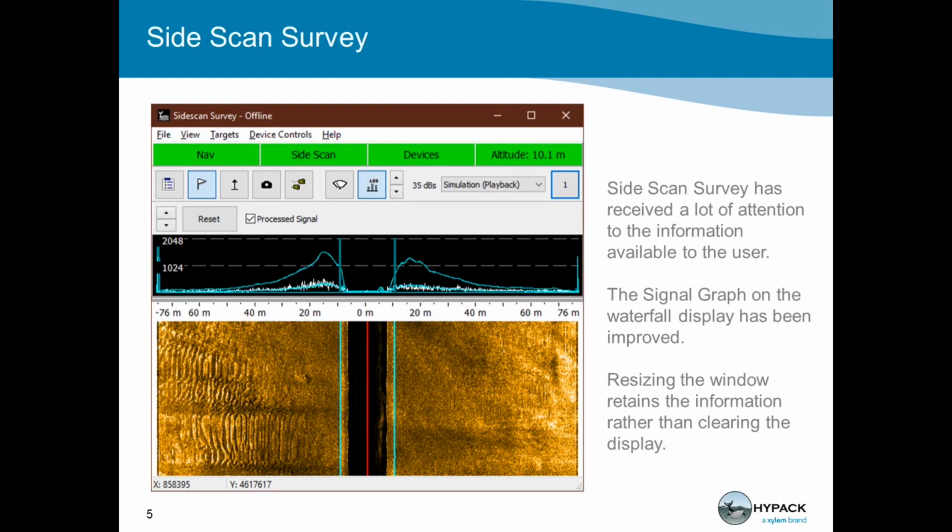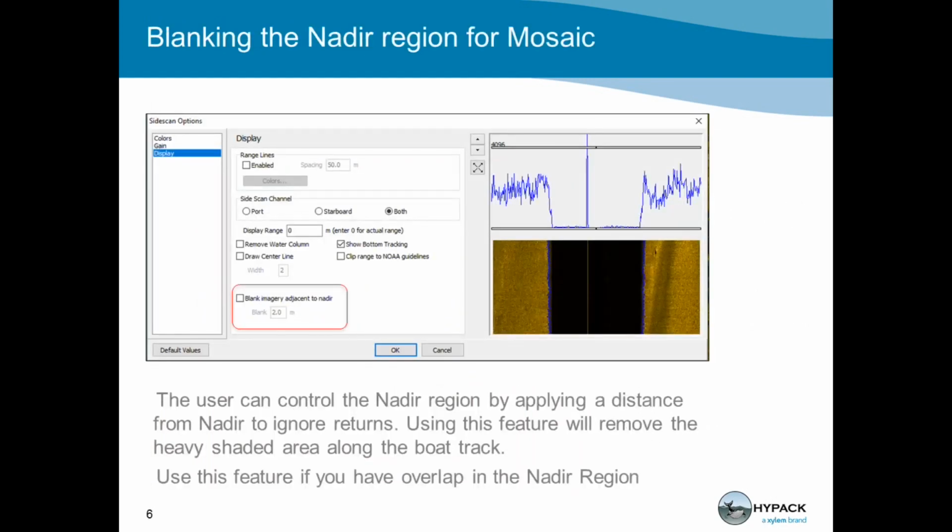We've changed some of the views of the screens, and you can look up to the top, and in some ways it almost looks like you're running it on an iPad or something, right? We have more user-friendly buttons for you and a few other small things, but it's really just looking to improve on that. Speaking in the same regard, to blank out the Nadir region for your Mosaic, we're going to be looking at nicer overlap. So it will make it easier as you're able to blank out that Nadir region and have less issues as you're trying to do your mosaicing.